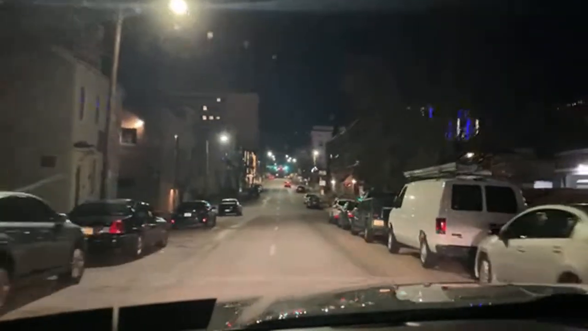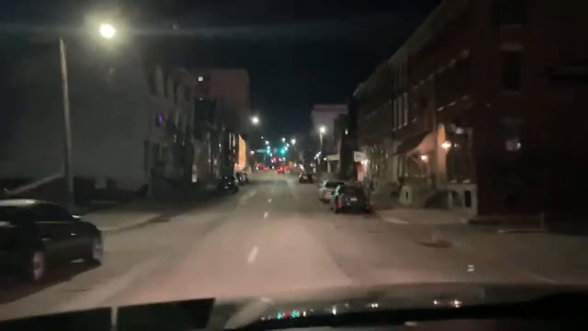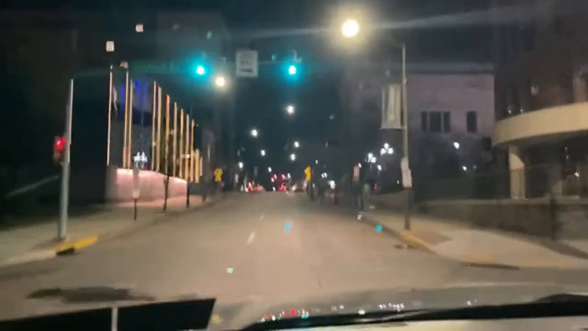Only in America you can see shooting and violence on live stream. Only in America you can do this. You can't do this in Canada. You can't do this in Russia. You can't do this in China. You can't do this in Turkey. Only in America you can do this.